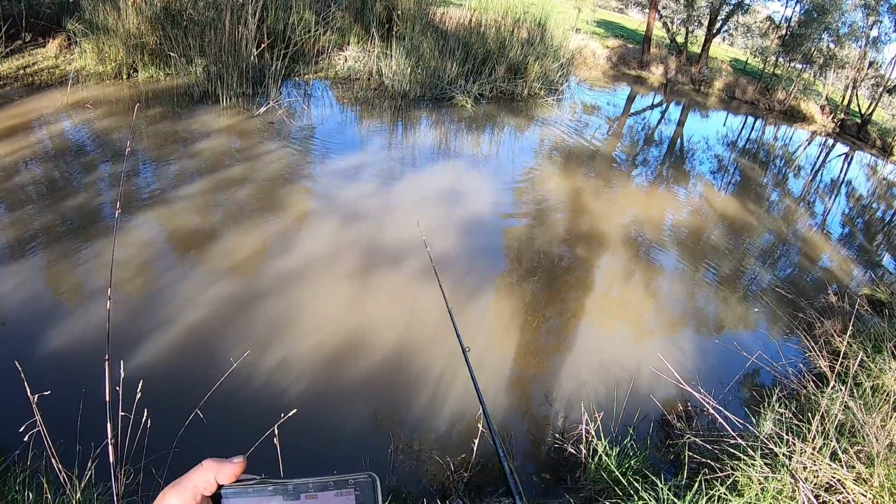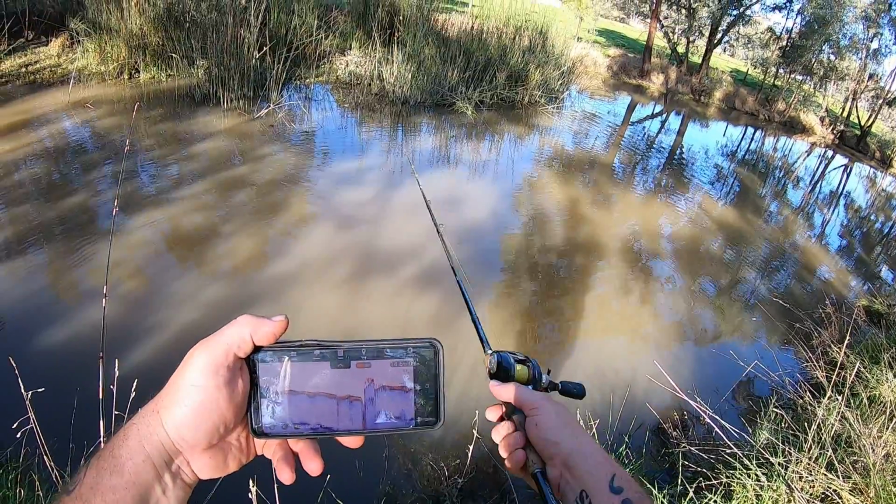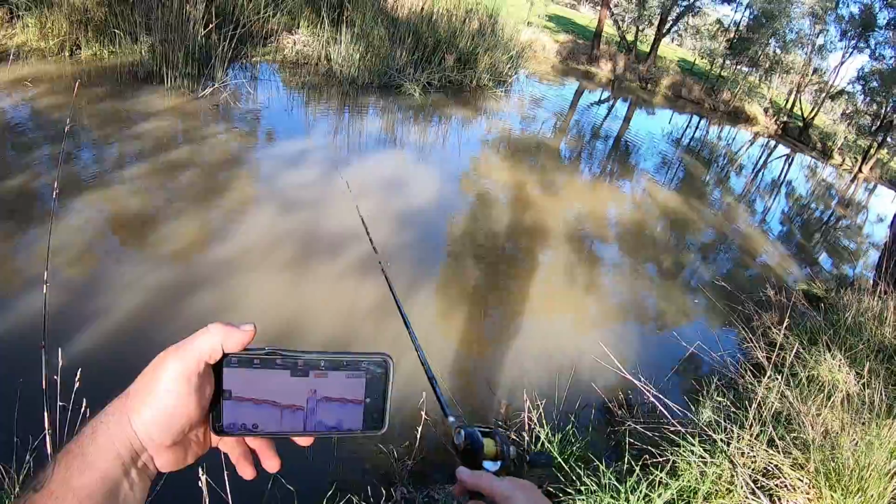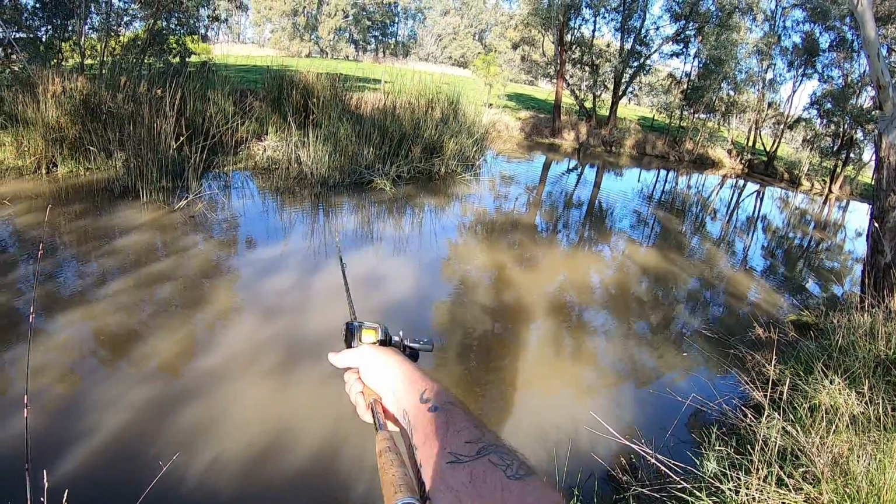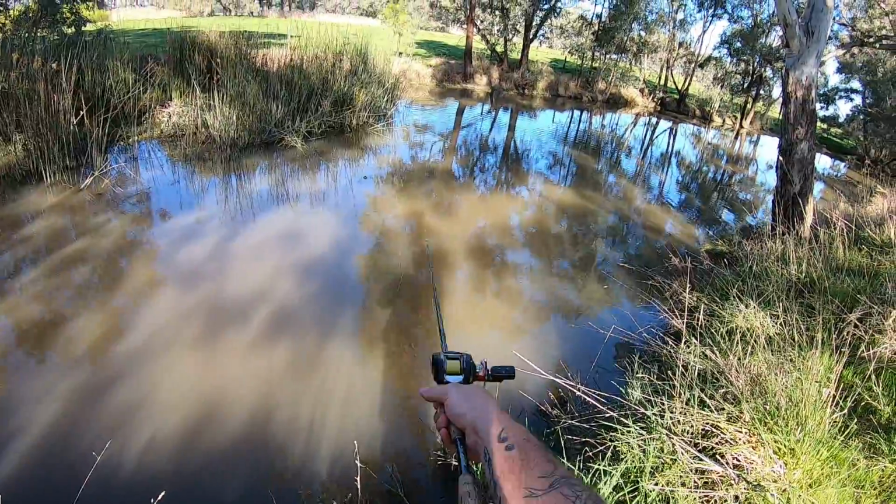80 centimetres just in front of those reeds over there. There's something on the bottom there too. Not much, might be just a stick or a little branch or something down there. Could be a fish, could be a bit of wood, could be anything, but there's something on the bottom just in front of those tussocks. And now it's dropping down to 90 centimetres.